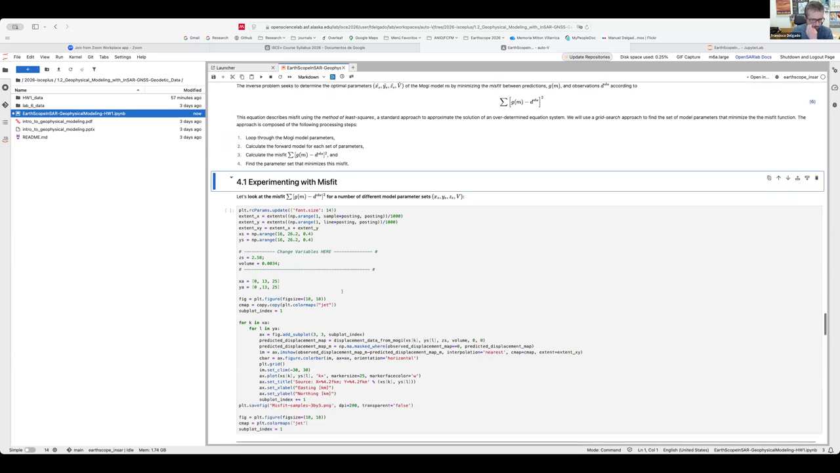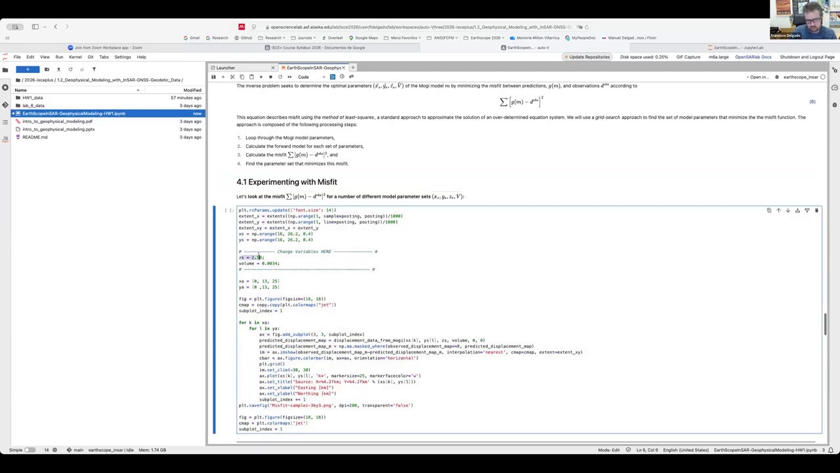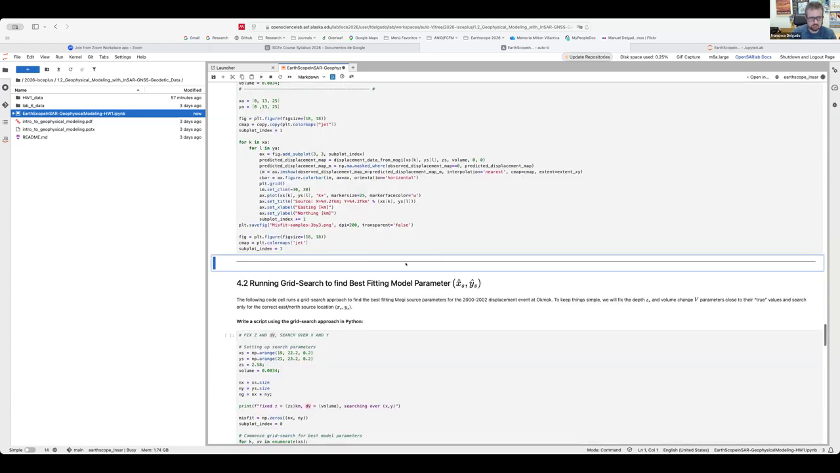So the next code will loop along different combinations, again fixing the source depth to 2.58 kilometers and the source volume change to 0.0034 cubic kilometers, and then looping over these nine values for the horizontal location of the Mogi source. We will calculate the residual, the misfit maps, and this will take a few seconds.